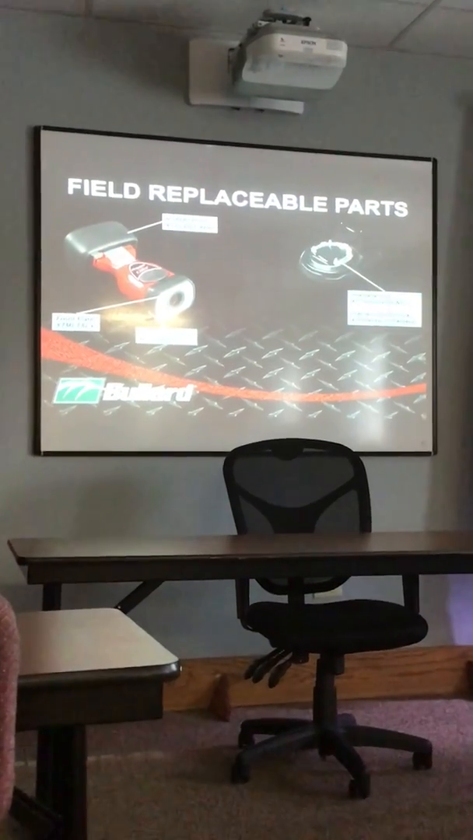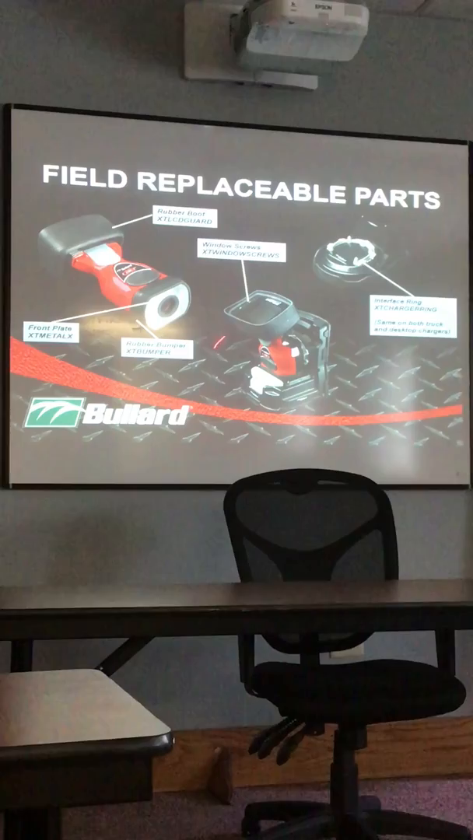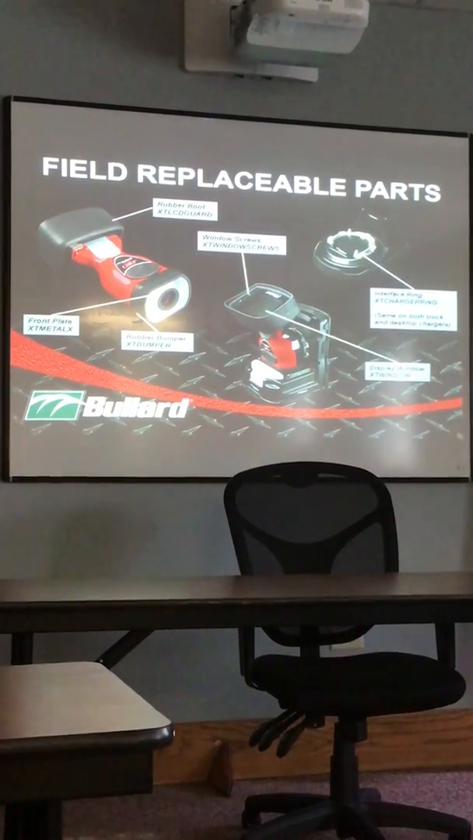Here's all that field replaceable stuff I was telling you about, the rubber boots, the guards and stuff that I keep. And here's those screws here on top. That's it. Pass around, any questions?